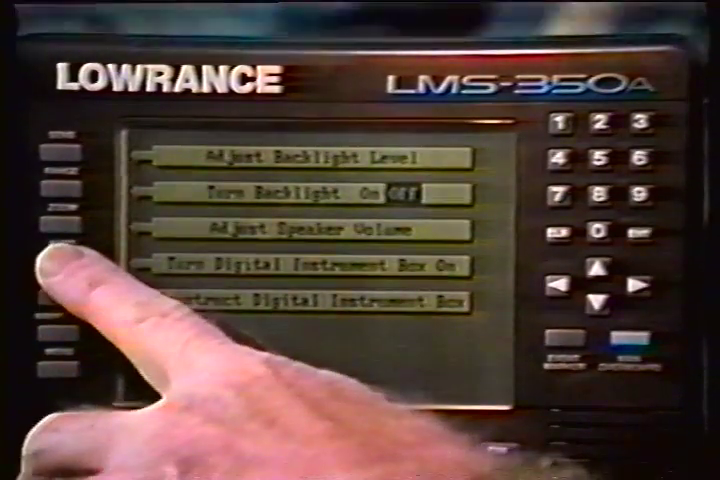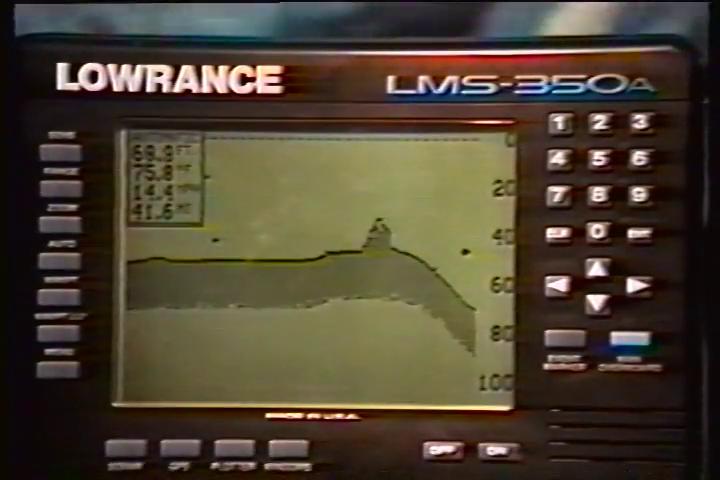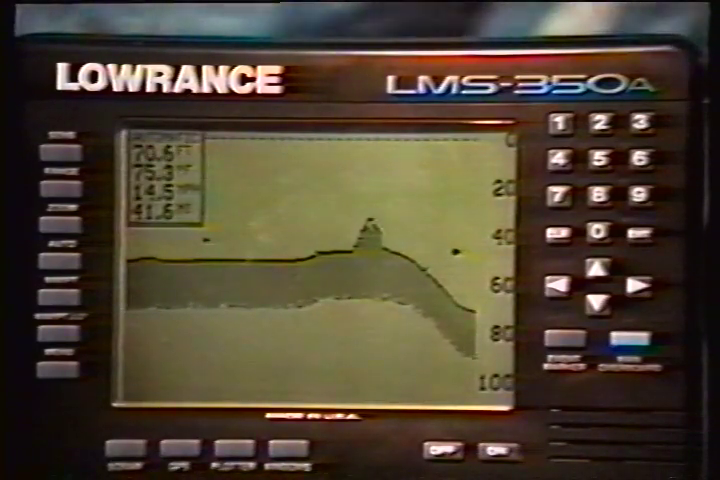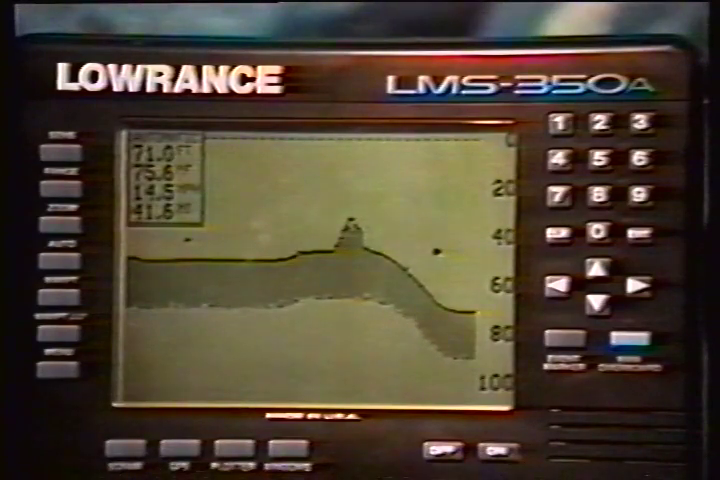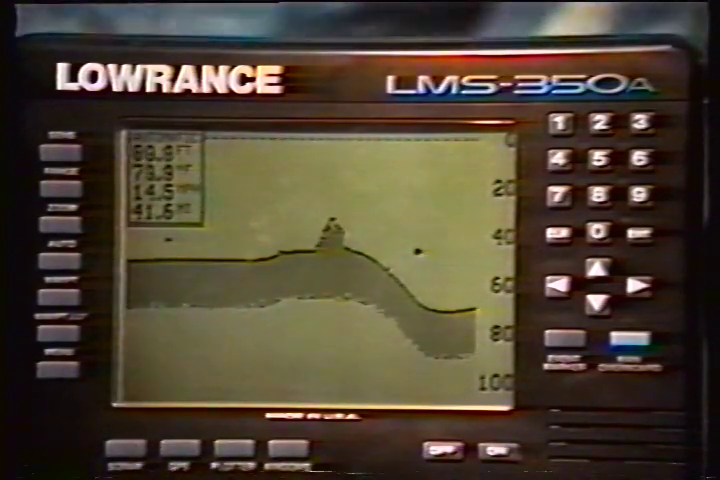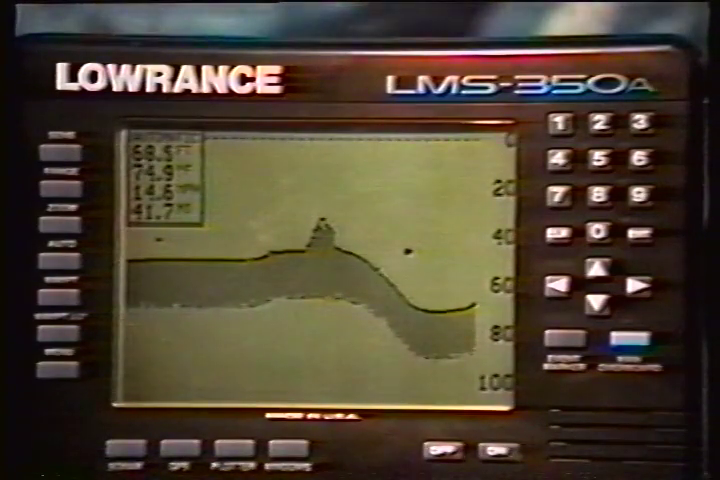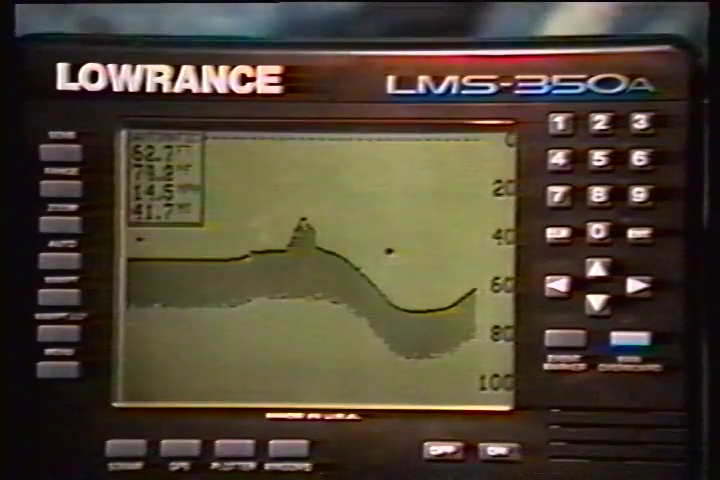The LMS 350A can display the depth, speed, surface water temperature, and distance log in the upper left portion of the screen. When the LMS 350A is first turned on, only the depth is displayed. You can turn each digital display on as desired, or turn all of them off as desired.